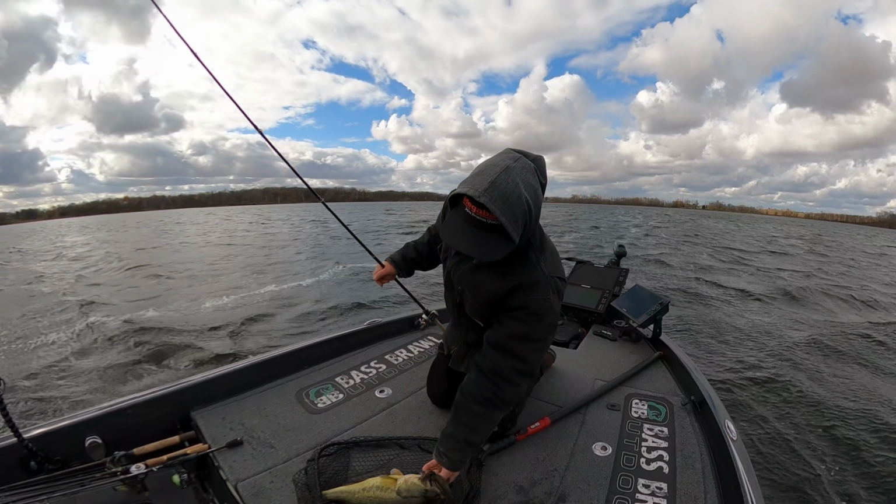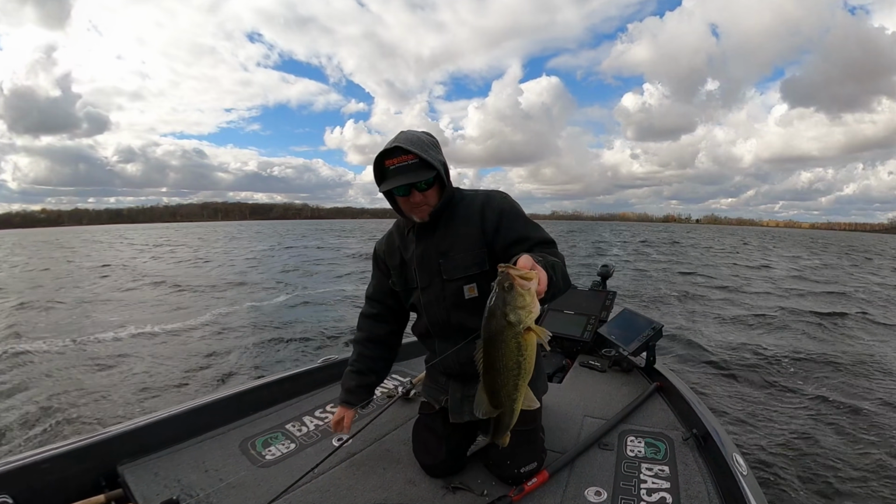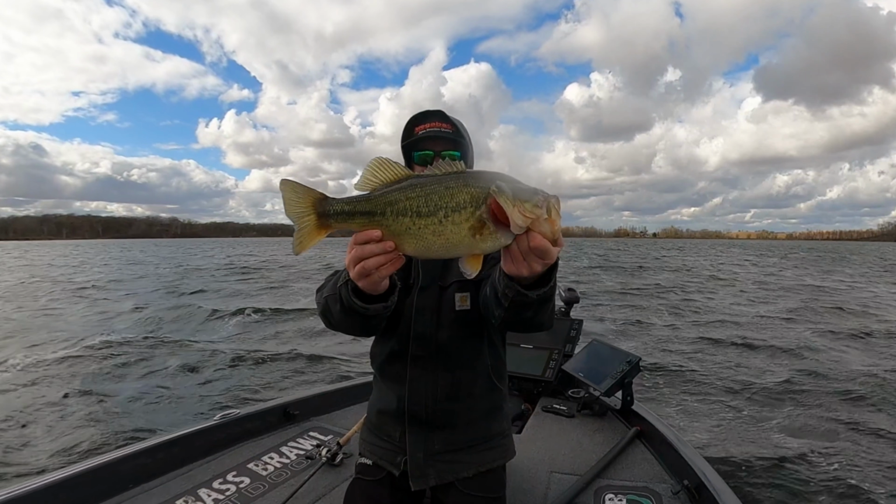Hard to tell how big it was. That's a nice one. There's two good fish in half a dozen casts.